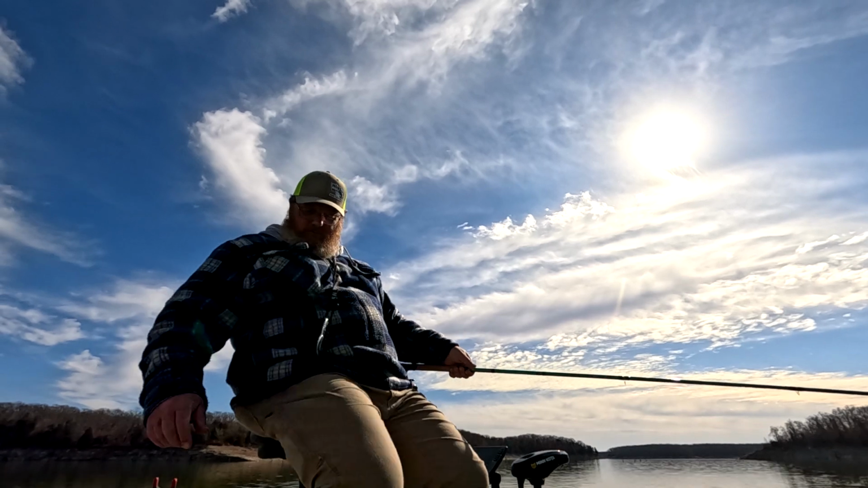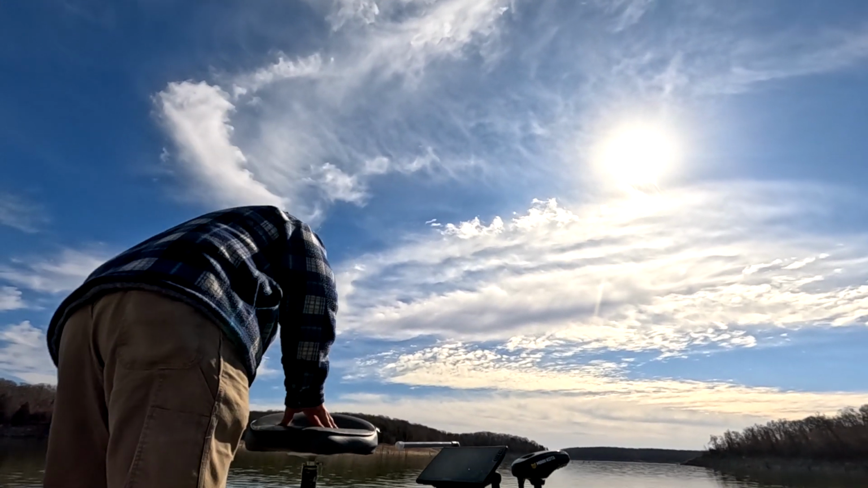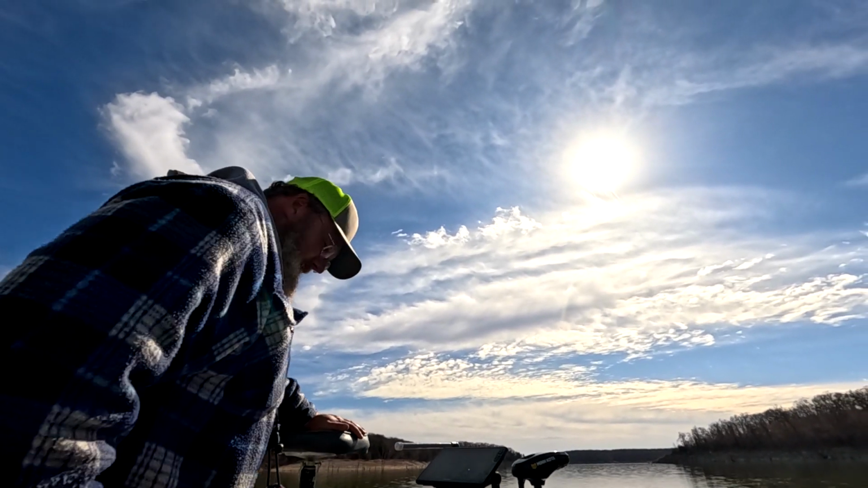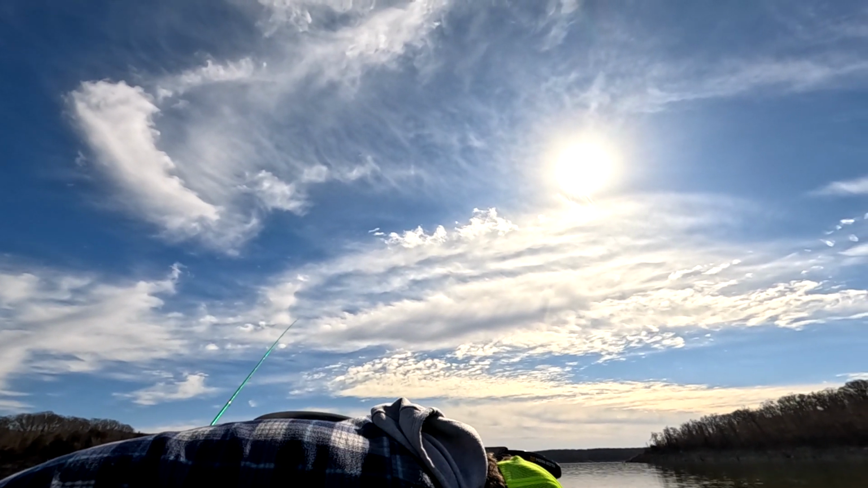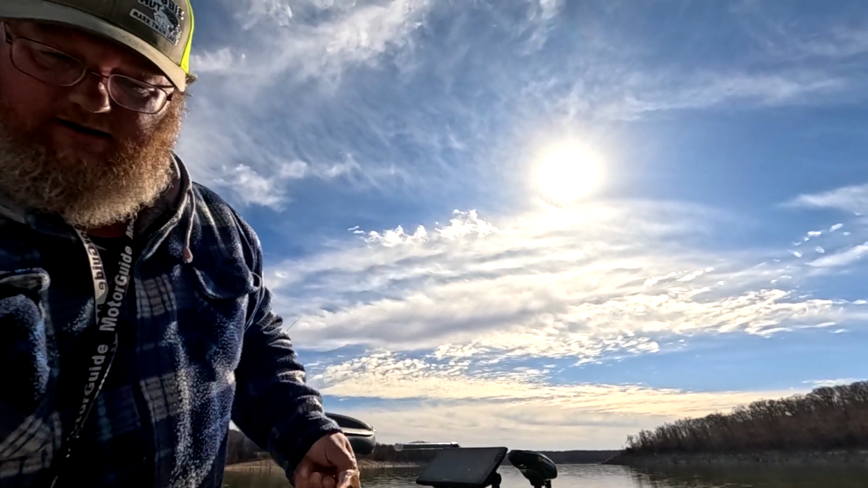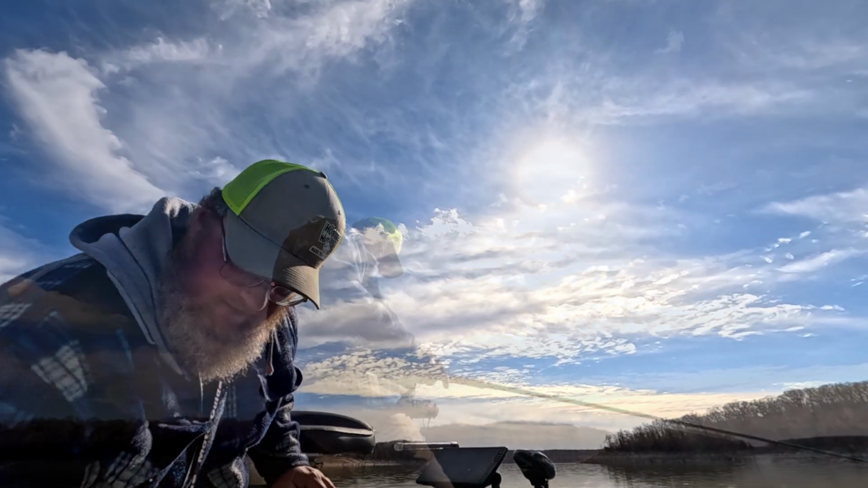Oh, I got him in the boat. He came off, but he fell in the boat. That's luck. There he is. Nice 10 incher.